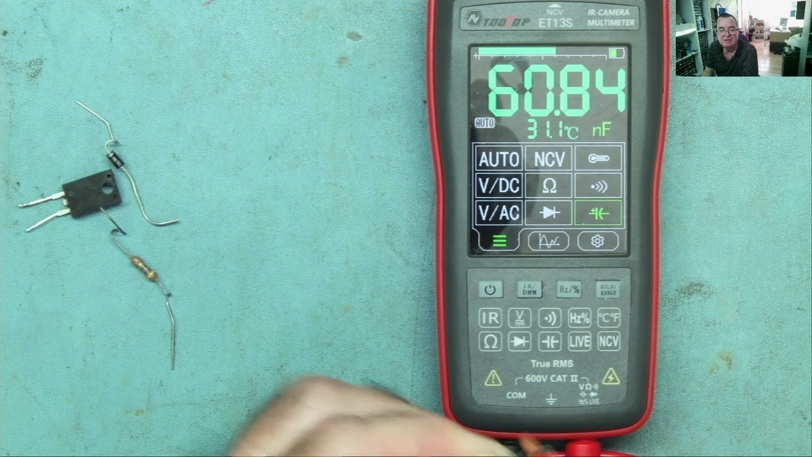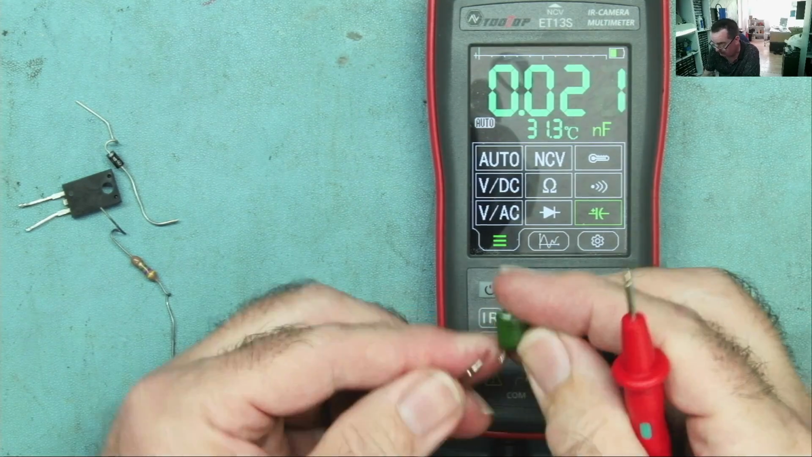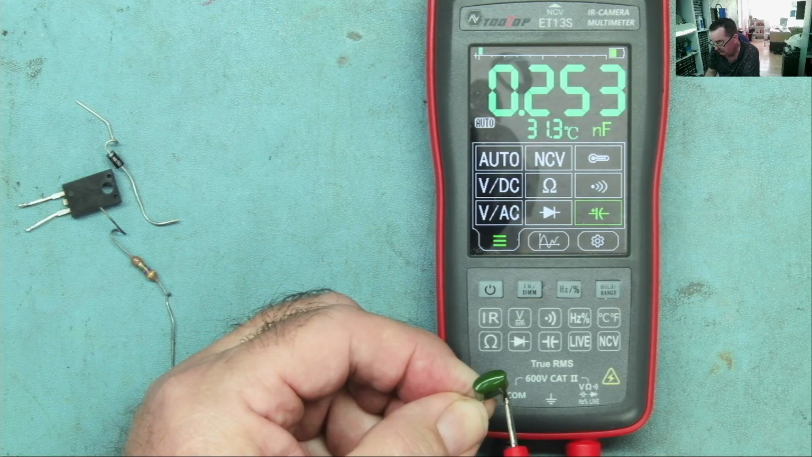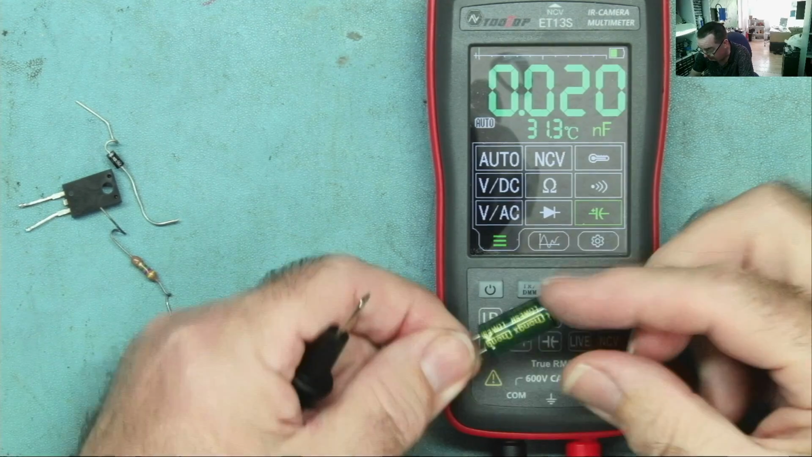Well, it reads about 60, but I'll be honest with you, these capacitors, I've done them before and they seem to read about 60. Let me try one of these. Yeah, 101. So that read quite accurately, I think. Try a higher value.